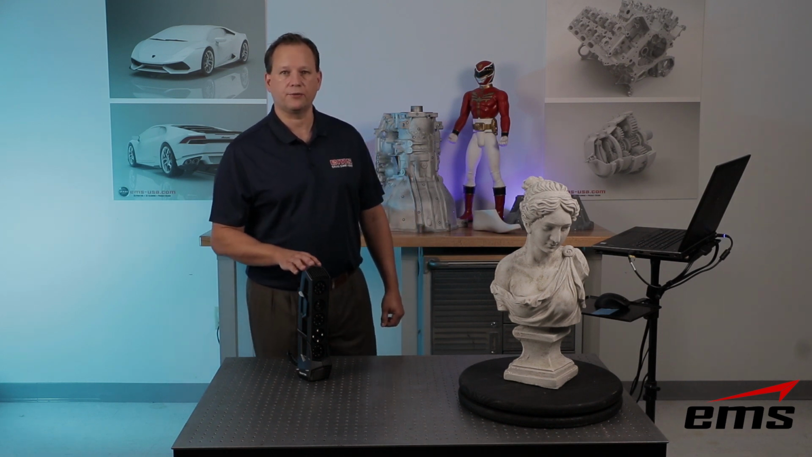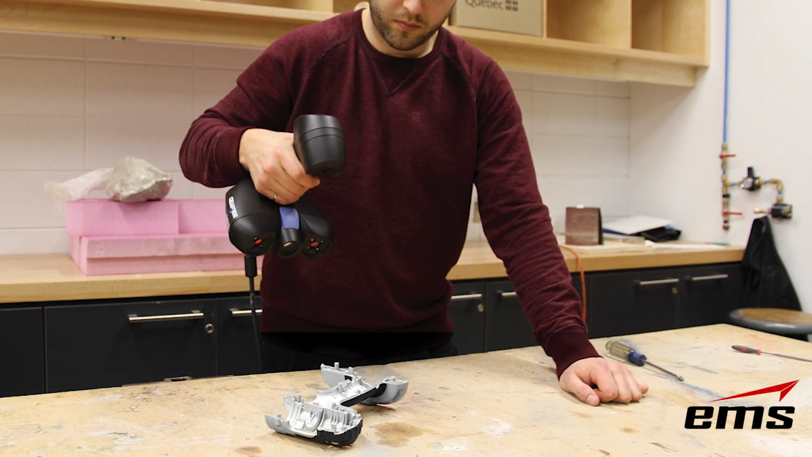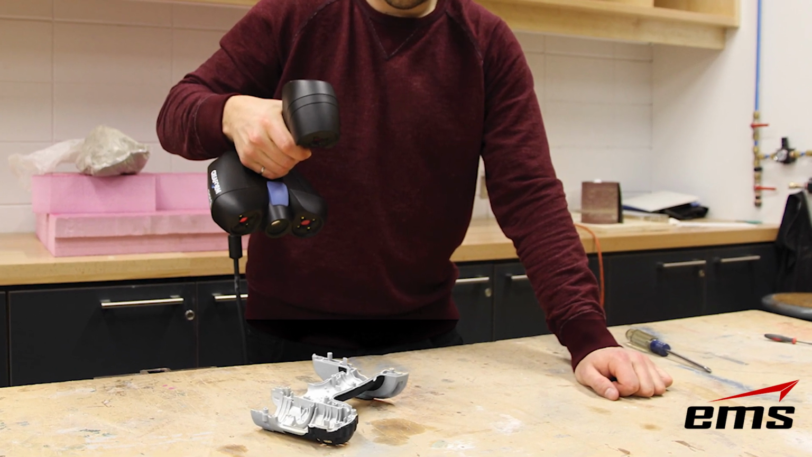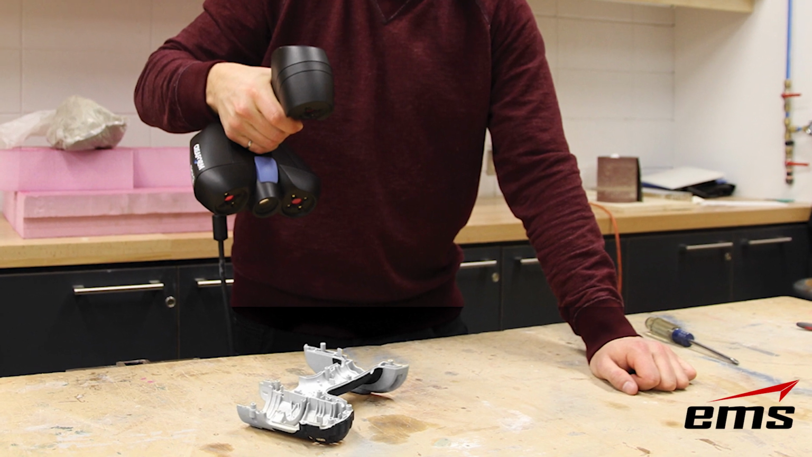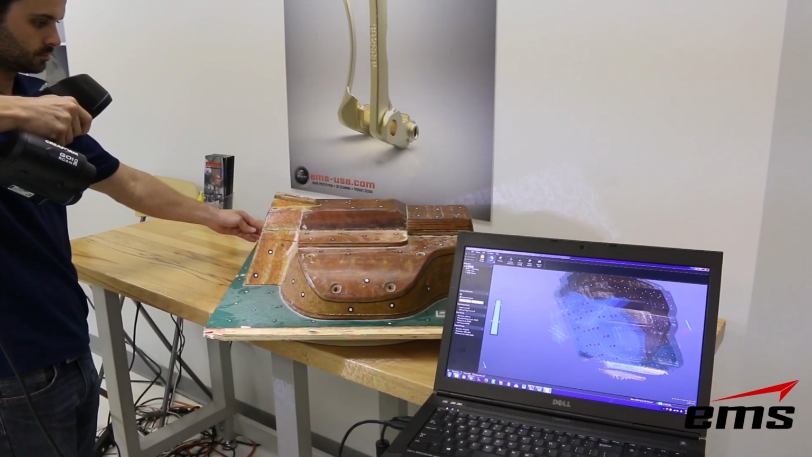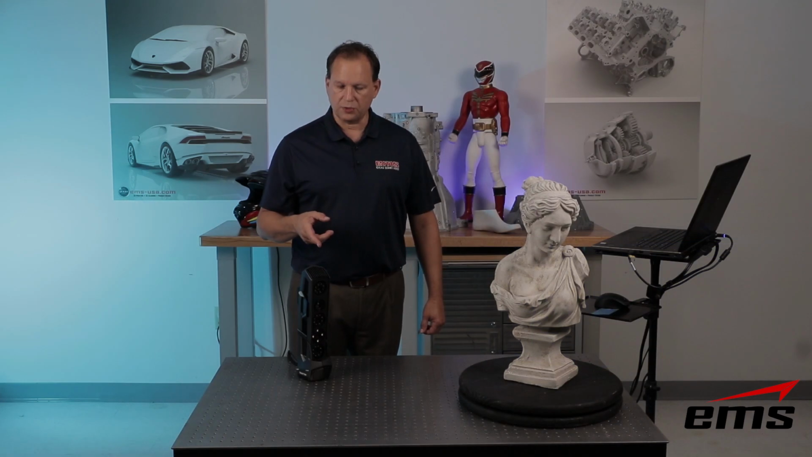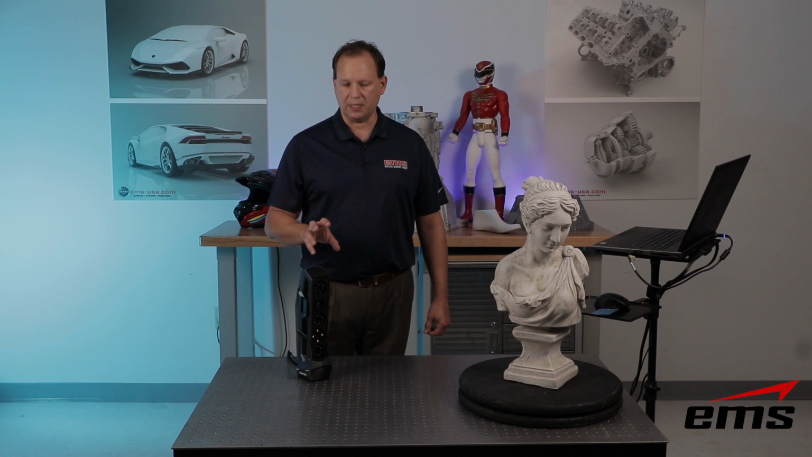So let's start by talking about the specs of the new GoSCAN Spark 3D scanner. Now, this new scanner replaces the GoSCAN 20 and the GoSCAN 50. The GoSCAN 20 was meant for smaller parts, had a smaller scan area, higher resolution, higher accuracy, and the GoSCAN 50 had a bigger scanning volume or area, meant for medium to large size parts all the way up to car size. The new GoSCAN Spark takes the technology of both those scanners and puts it in one and improves upon it and makes it even better.